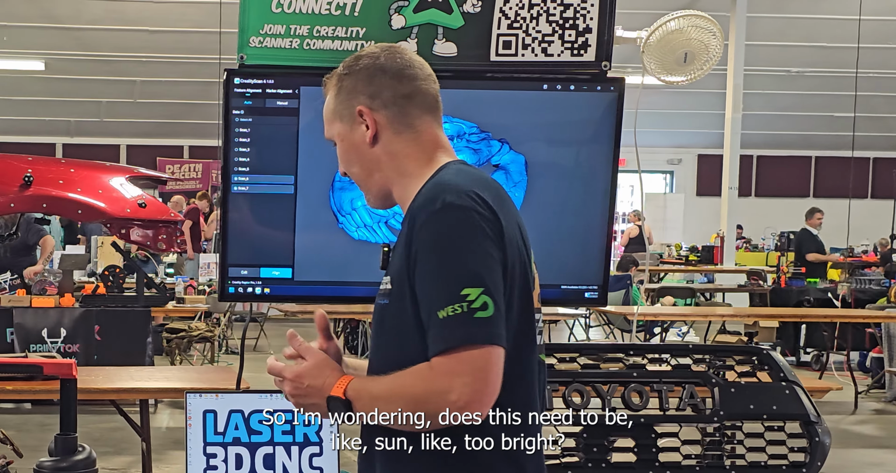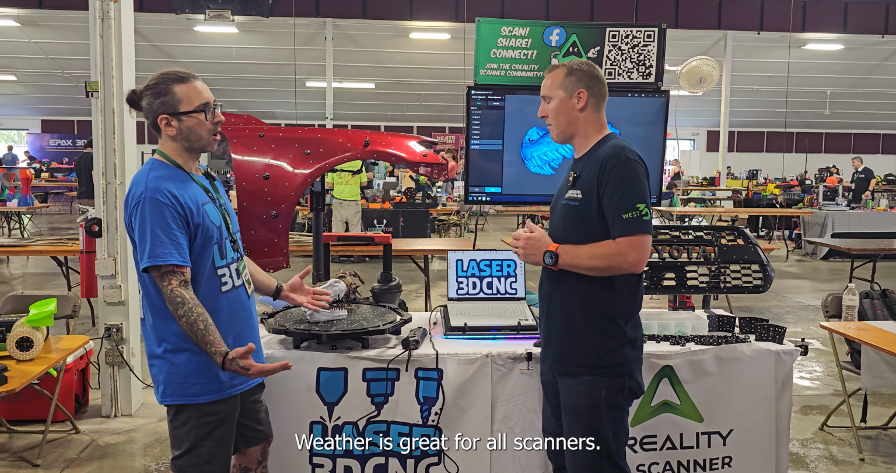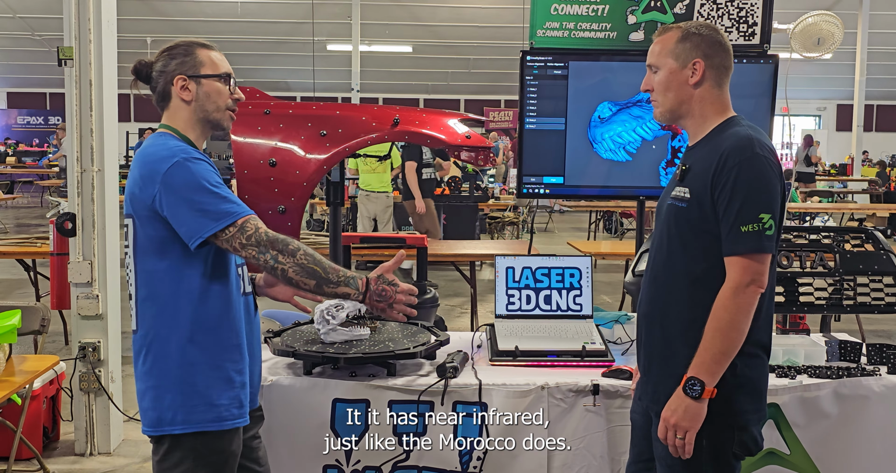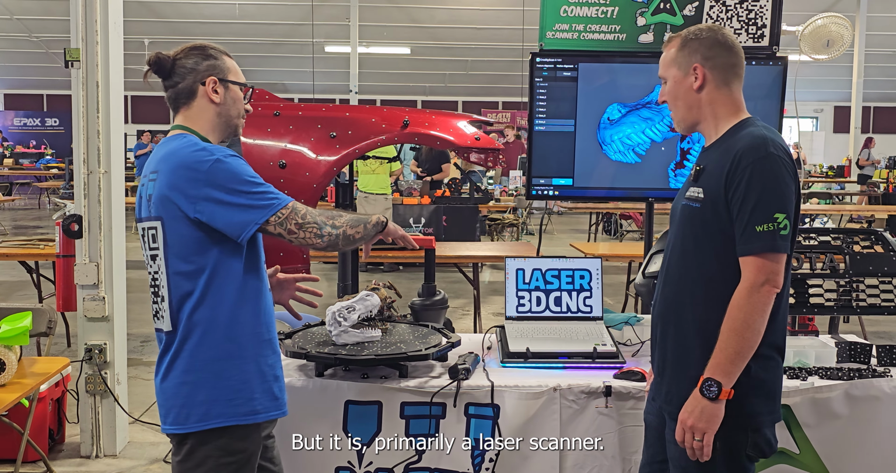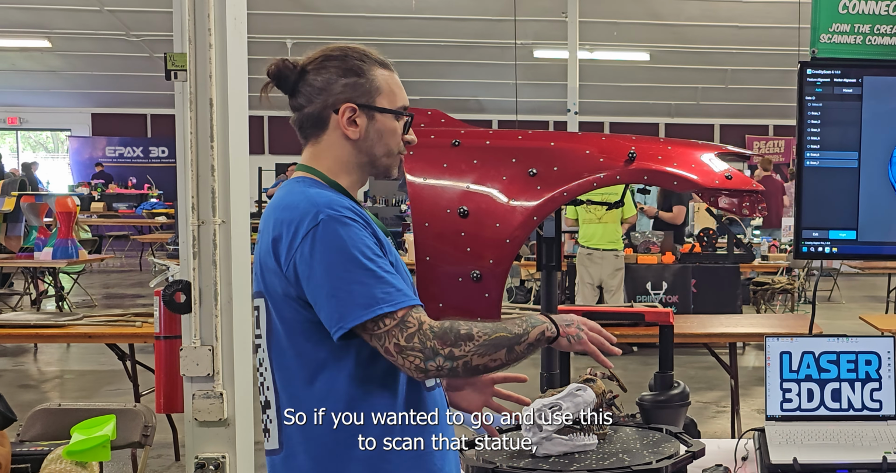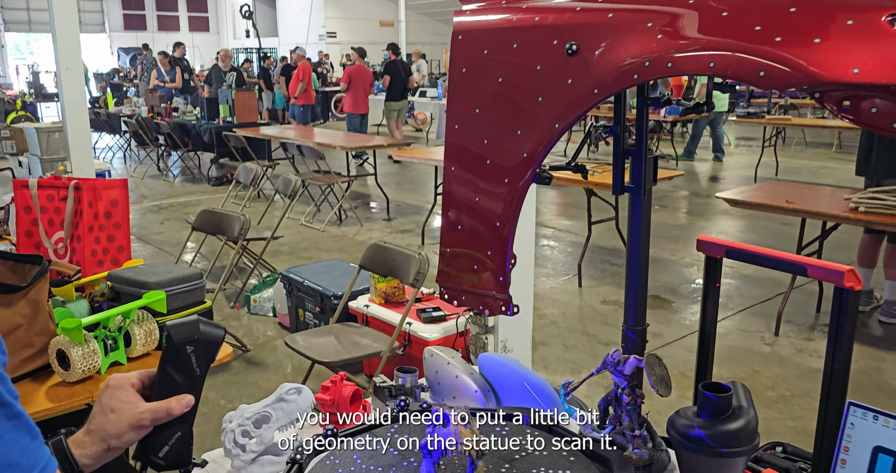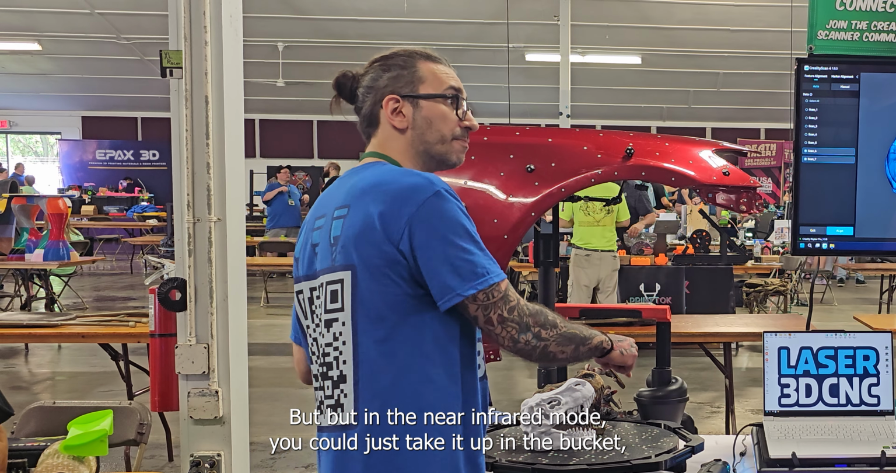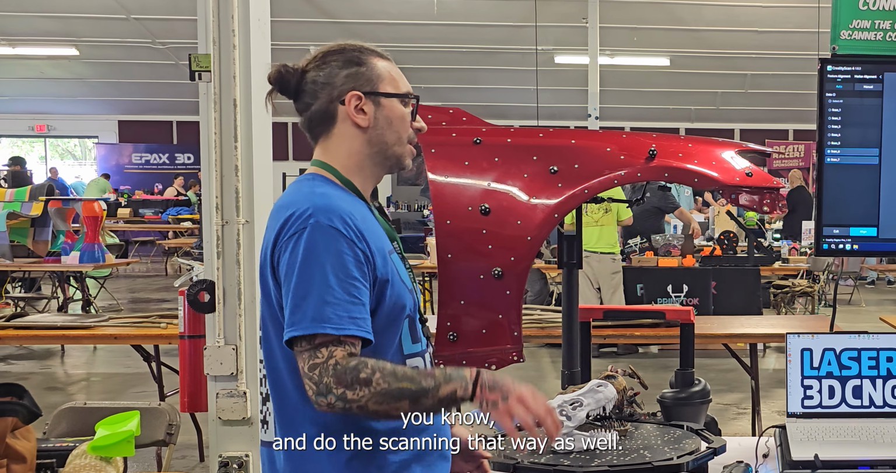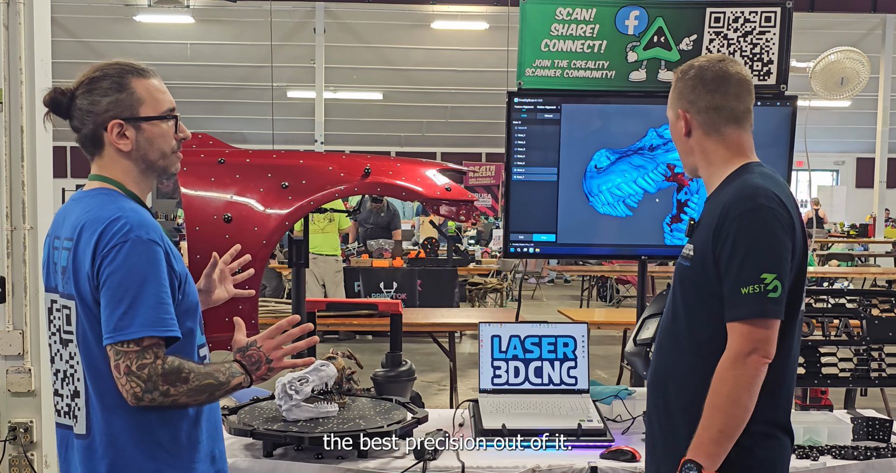So we've done the scan on the big statue recently. So I'm wondering, does this need to not be like sun, like too bright? Overcast weather is great for all scanners. It has near infrared, just like the Miraco does, but it is primarily a laser scanner. So if you wanted to use this to scan that statue, you would need to put a little bit of geometry on the statue to scan it. But in the near infrared mode, you could just take it up in the bucket and do the scanning that way as well. But laser scanning will really get you the best precision out of it.